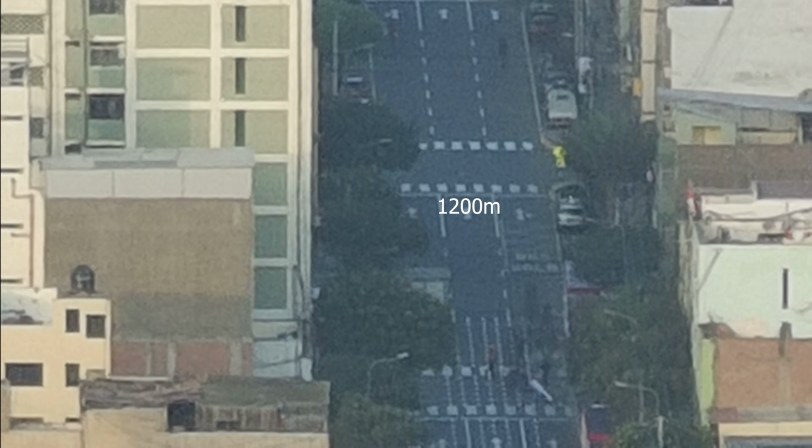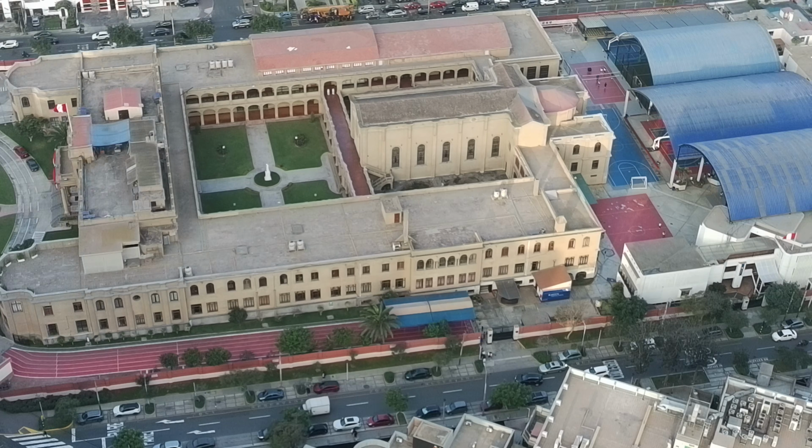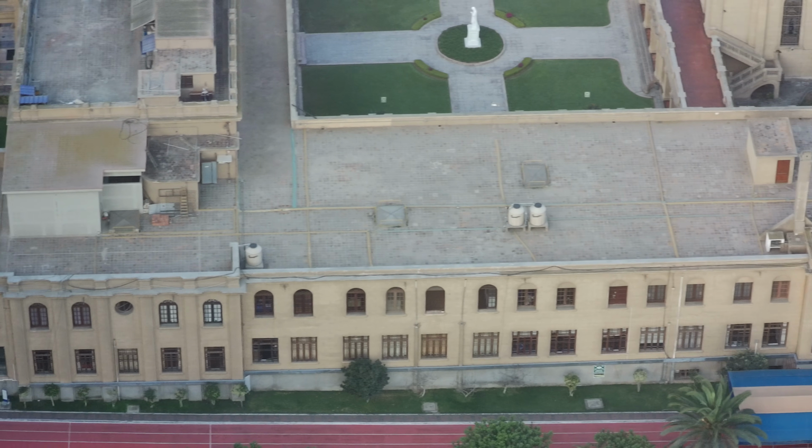Approximately 1.2 kilometers over here. Statue in the middle of the garden, 300 meters away.